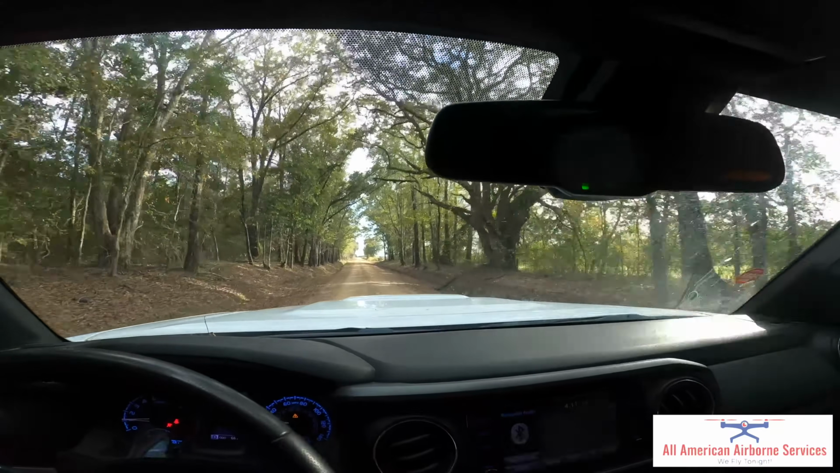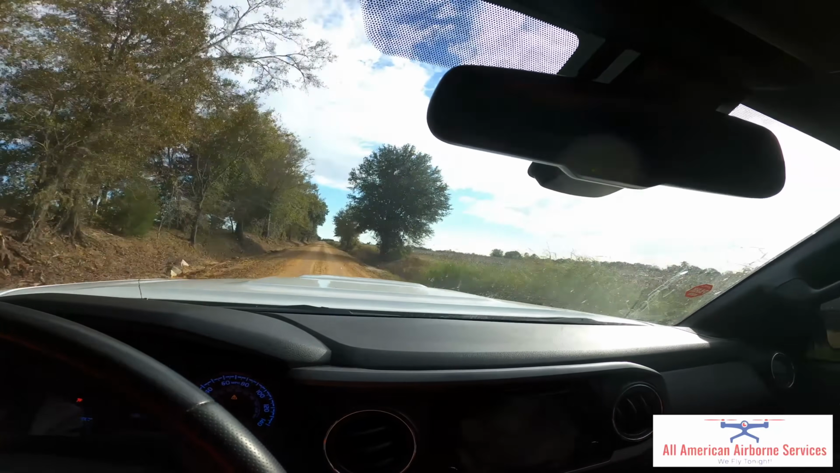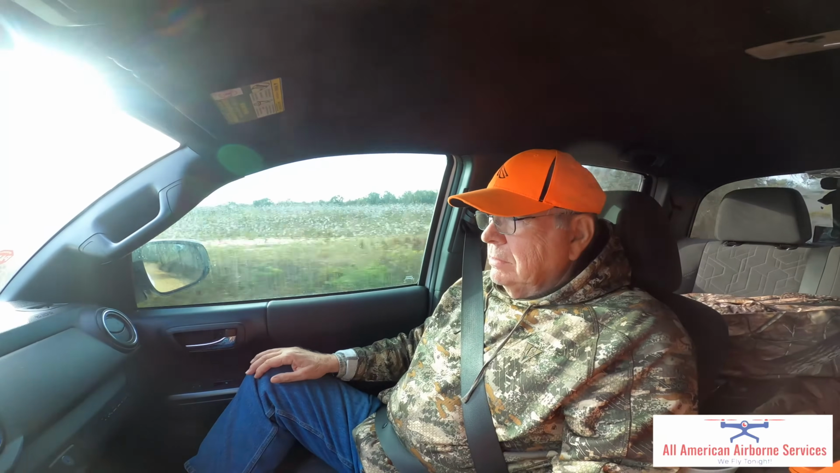All right, we're 9/10 away. Cottonwood, Alabama. Dad, what do you know about Cottonwood? What does Cottonwood, Alabama mean to you? Well, Cottonwood is home of Sealy Springs, which was mineral springs where people came from all over to get in the mineral water and get healed, and it's named after the cottonwood tree that there used to be a big clutch of in the area.